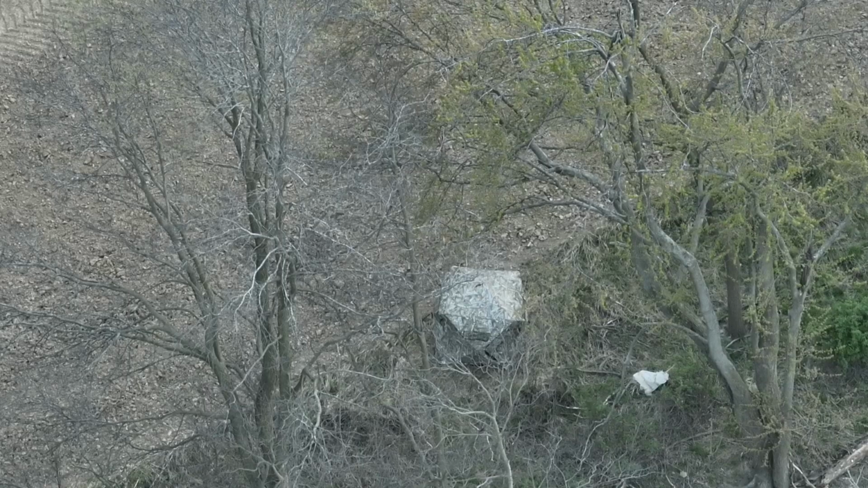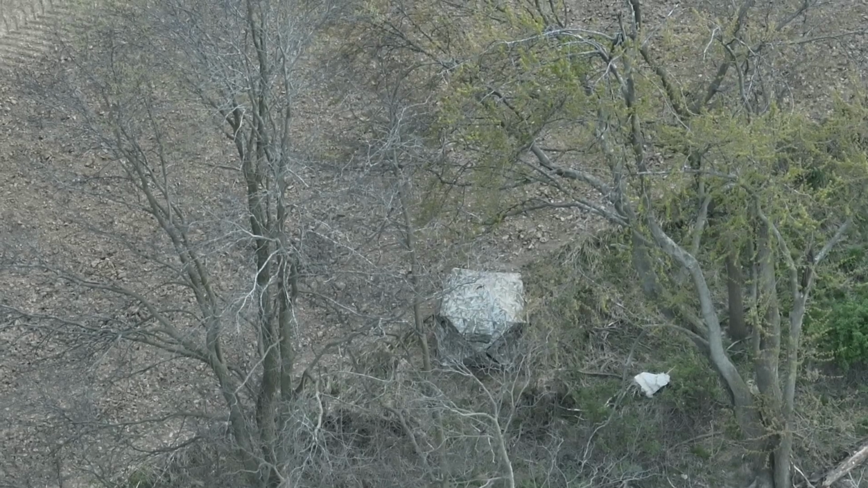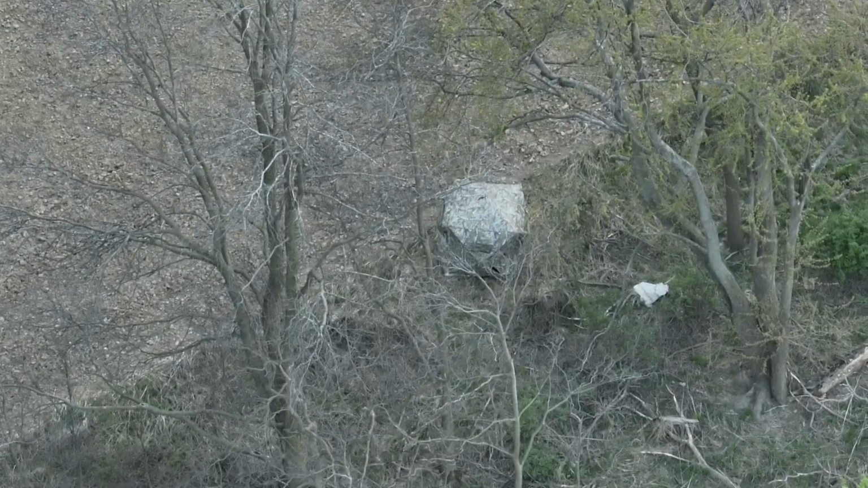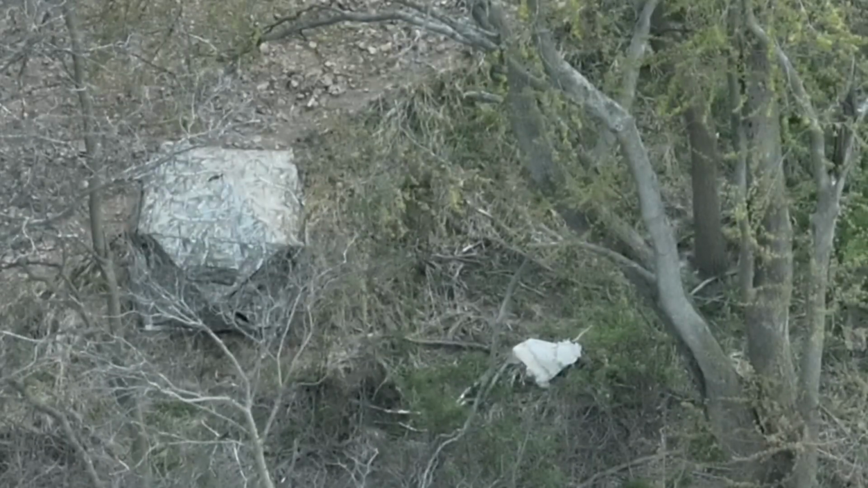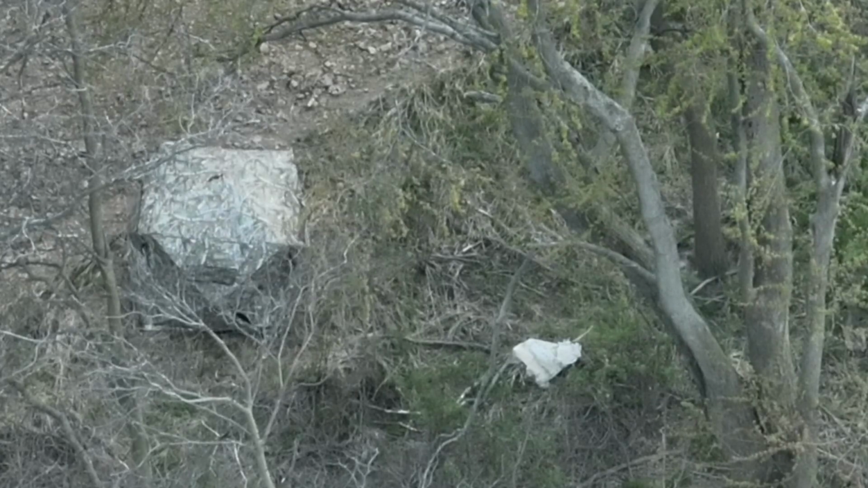Here we see the dark spot, and what we're going to find is a hunting blind, a portable hunting blind, soft fabric material, kind of along that edge, and there's some kind of a trash bag in the shrubbery next to it. I'm not sure what's going on here. It is turkey season. It might be a turkey hunter. I'm not really sure, but I'm going to swing around here, and you're going to see, easily within shotgun range, it looks like 5 deer.